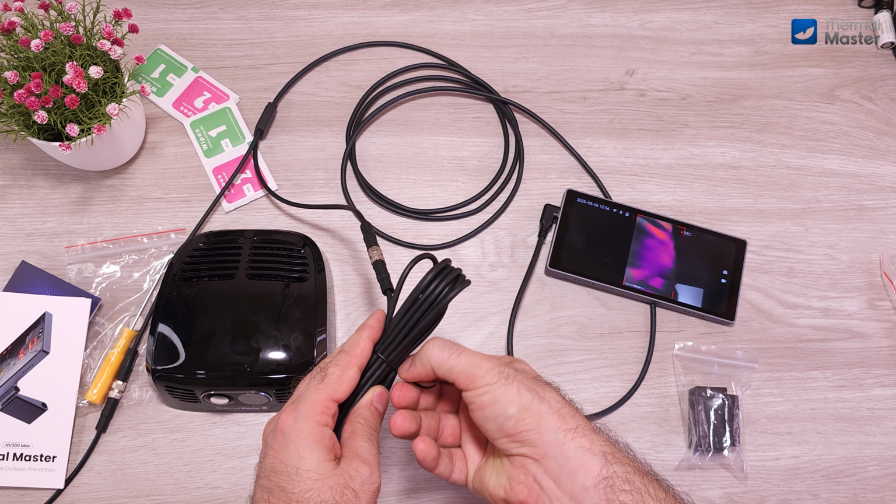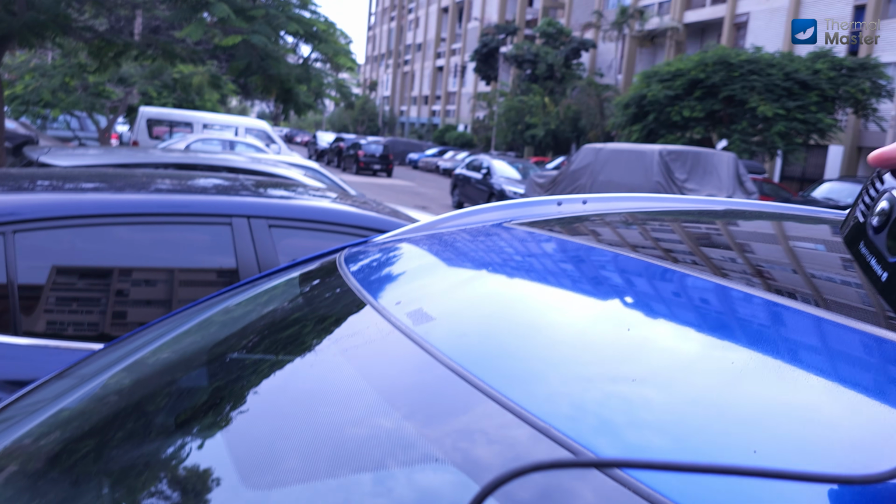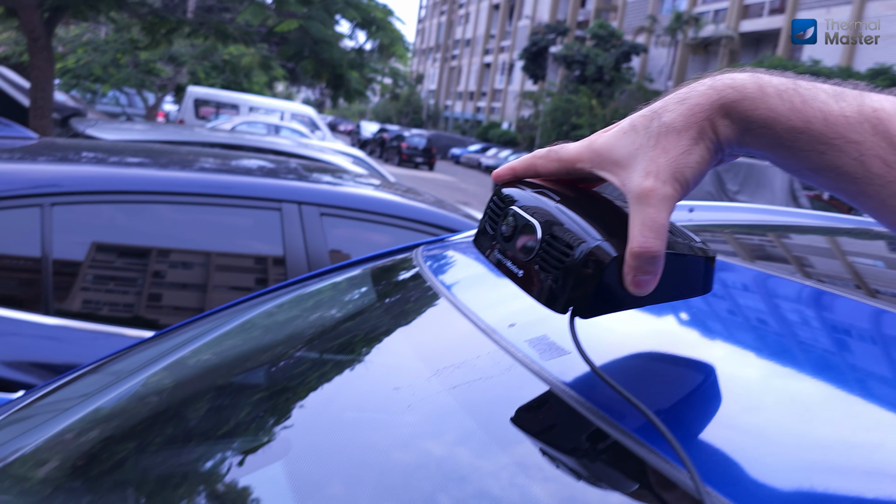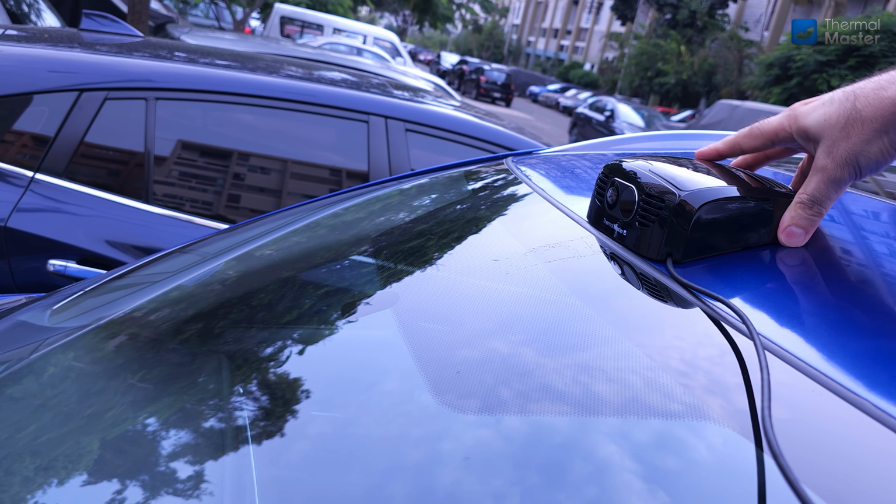And now let's install this on a car, and let's see how it looks in a real life scenario. Because it's a temporary installation, I'm not going to use the adhesive pads, I'm just going to use the magnet. It's absolutely very strong. It's perfect for the test.